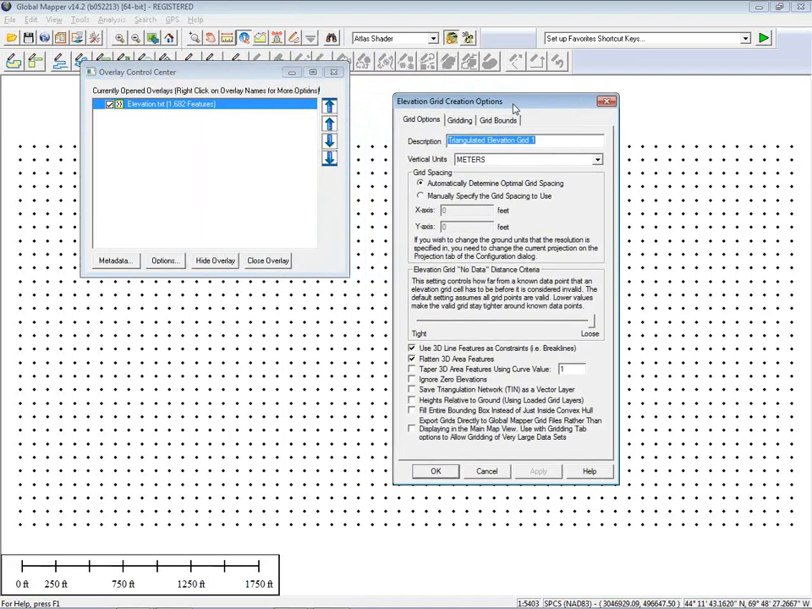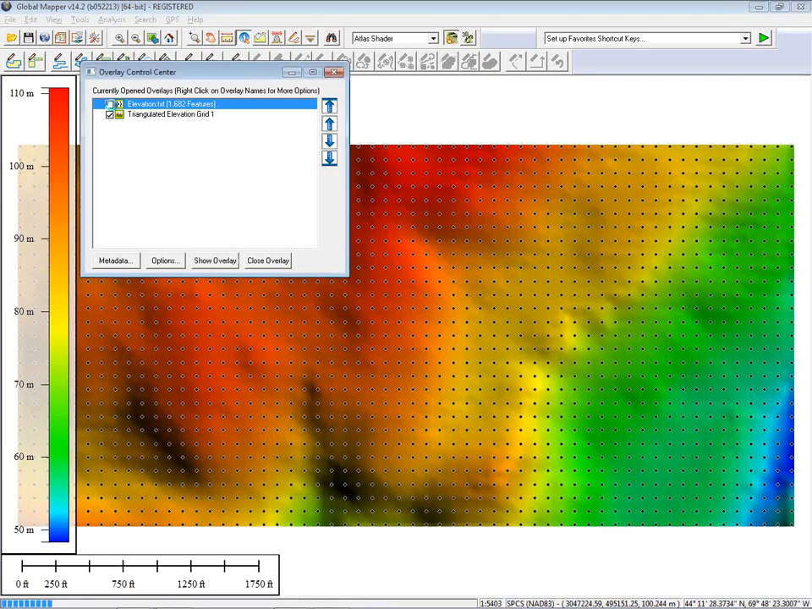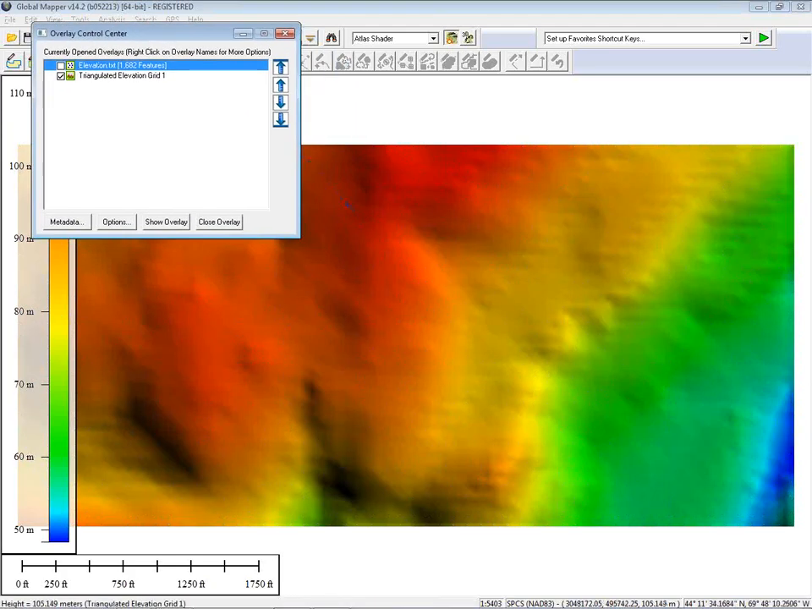The window you're seeing on your screen now is our standard grid creation dialog box, where we can specify the parameters for the grid that's going to be created. I'm just going to leave this with the default values, and I'm simply going to click OK. And when I do, you'll see that the points, which are still visible, I'm just turning them off temporarily, have now been gridded using a TIN process, a triangulation process, to create a terrain surface. So essentially what was a series of simple point values can be rendered as a terrain surface.